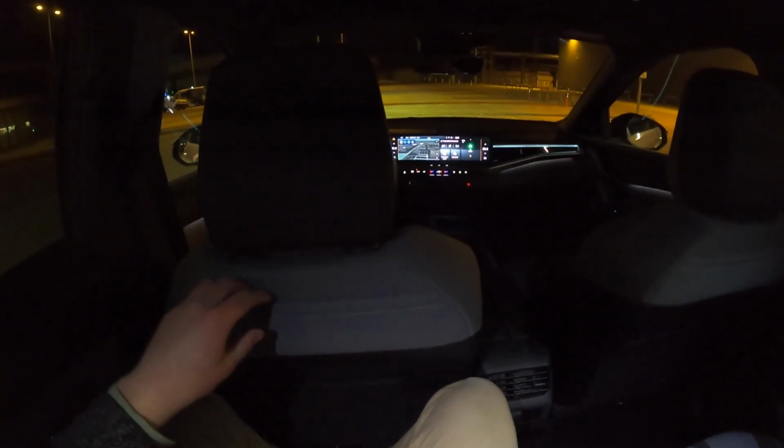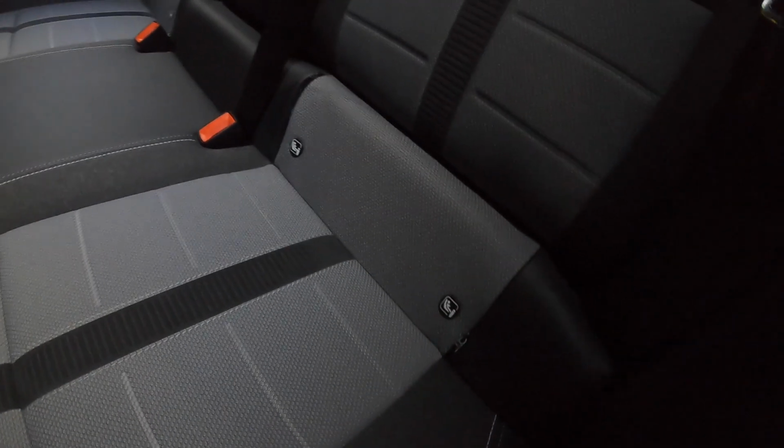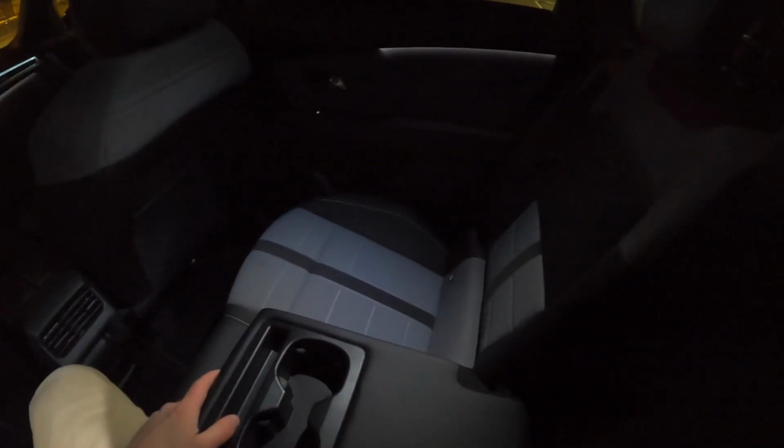Then we have some pockets for both rear passengers, and I also recently discovered that we have some upper pockets nicely hidden behind those zippers, the isofix points. Better than average armrest with a tablet/phone holder.